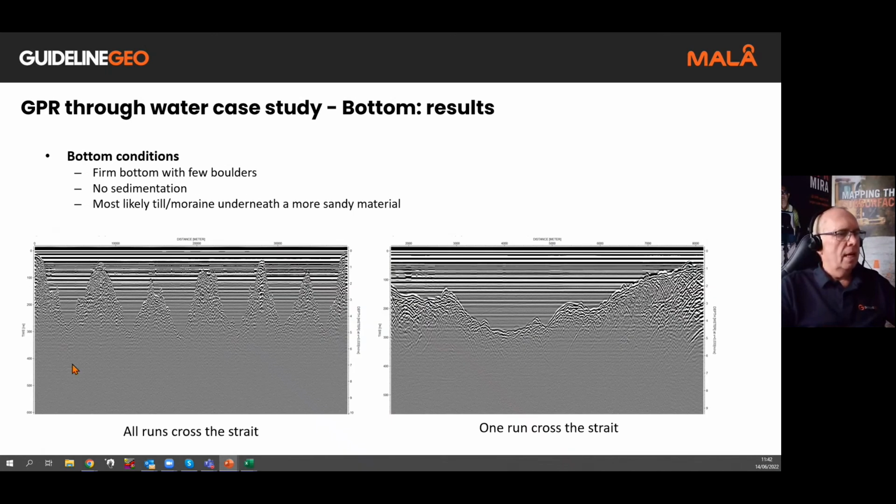You can see on the left hand side all the runs. We can see the water level dipping, going to deeper depths, moving back towards the side, then turning around and moving back towards the central point and back across again, and so on. That's just one measurement across the strait itself.